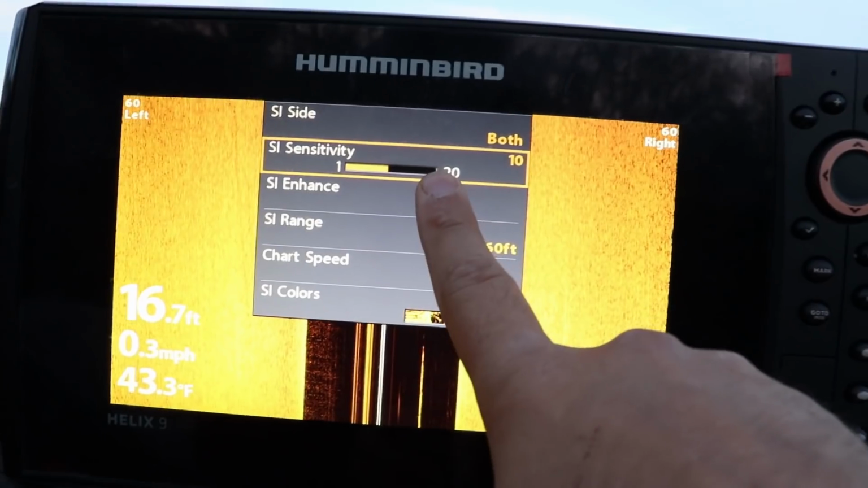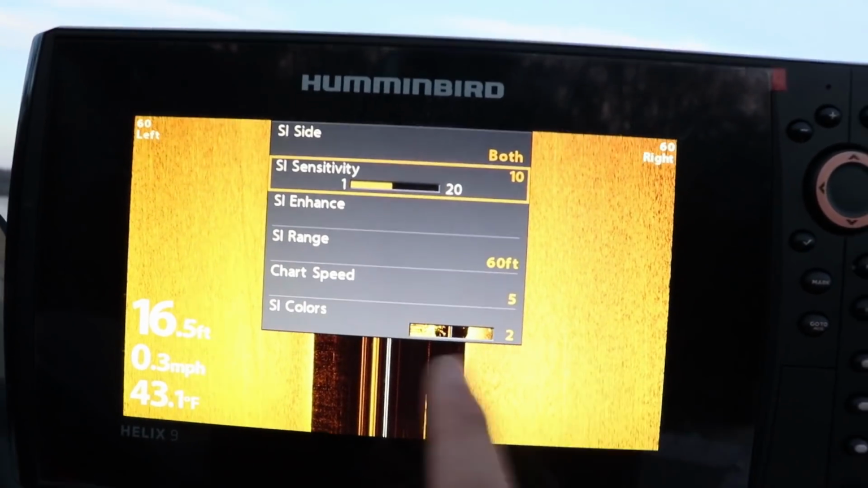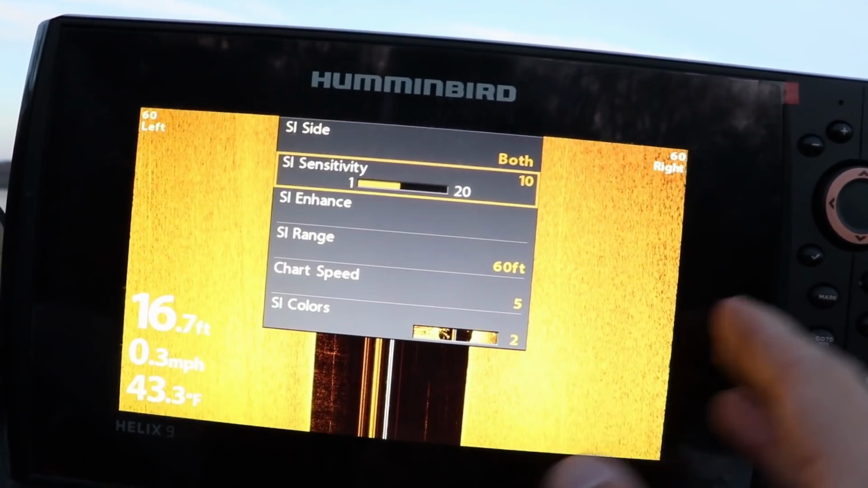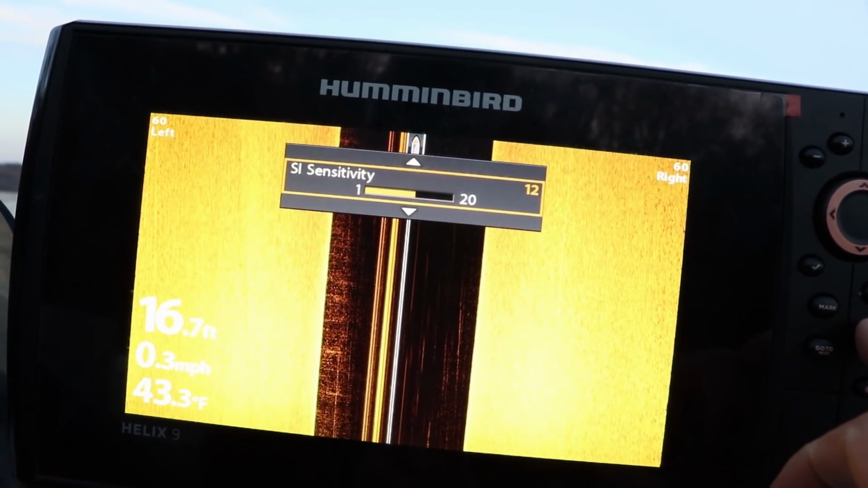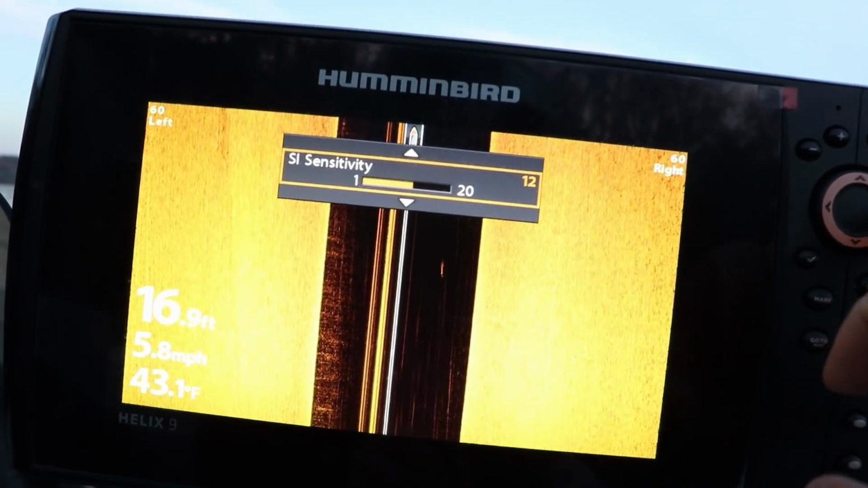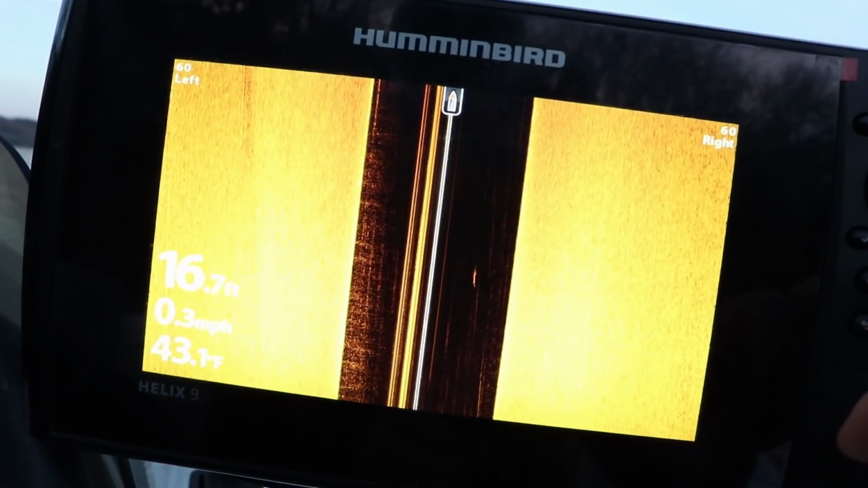So the next thing, I got it on 10 right now. I think I was at a lake where I had a bunch of leaves in the water, and I turned the sensitivity down. I usually have it set at about 11 or 12. I bumped that up as well. I'm probably actually going to leave it at 12 there.